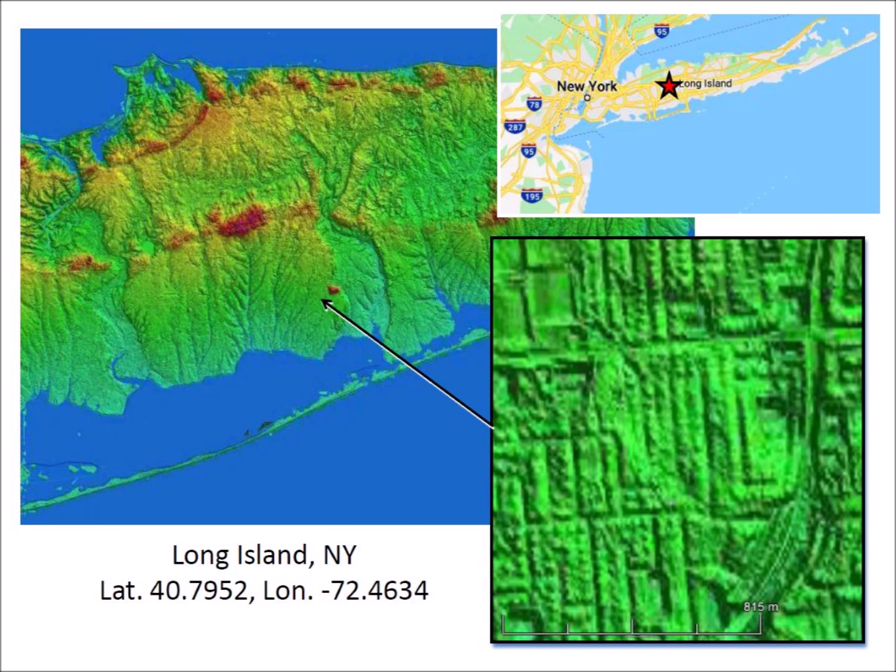Carolina Bays are found on unconsolidated soil all along the eastern seaboard. The state of New York has some Carolina Bays, but they are hard to find because they have been destroyed by erosion and by urban development.